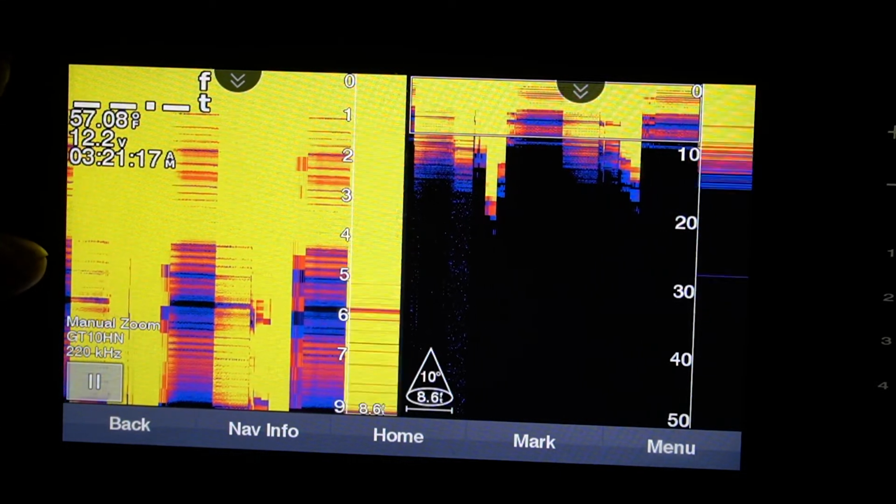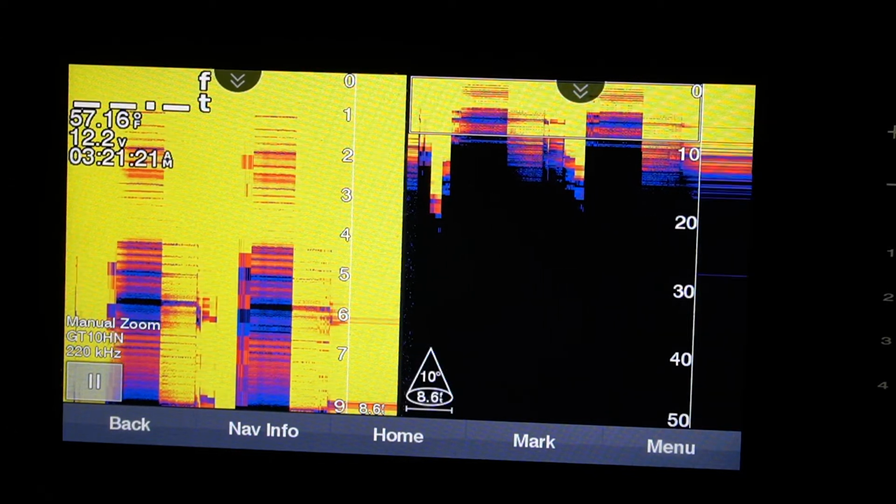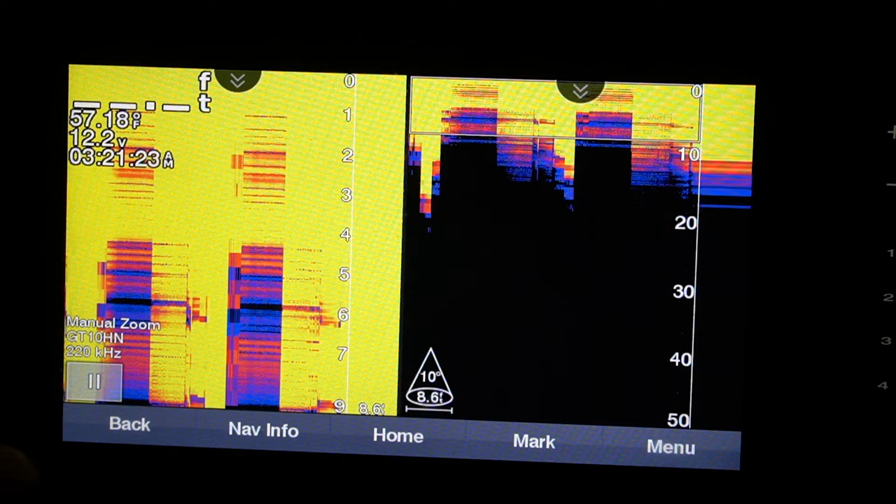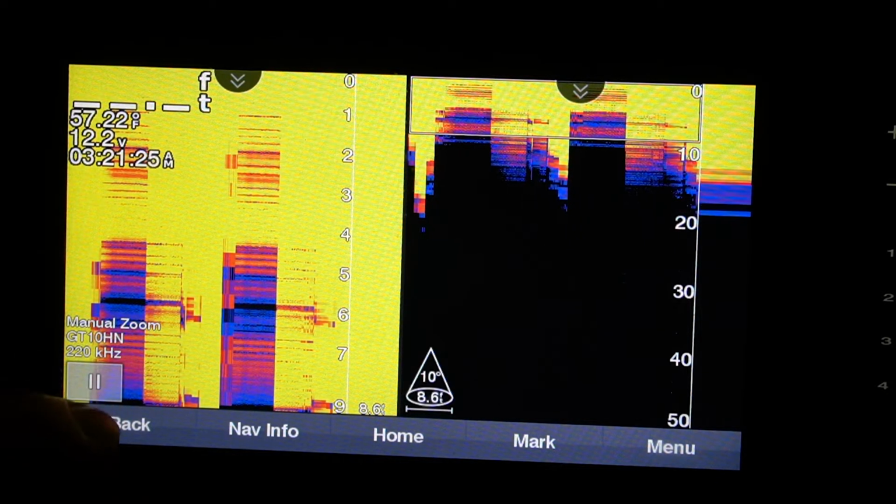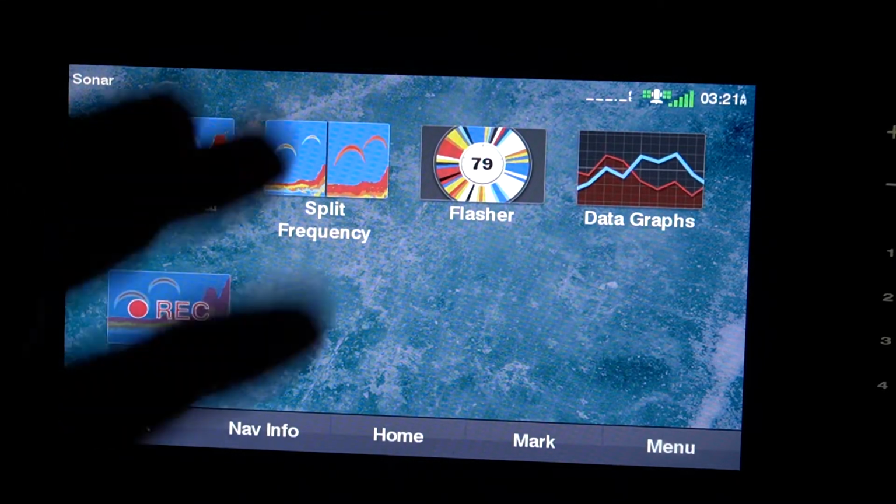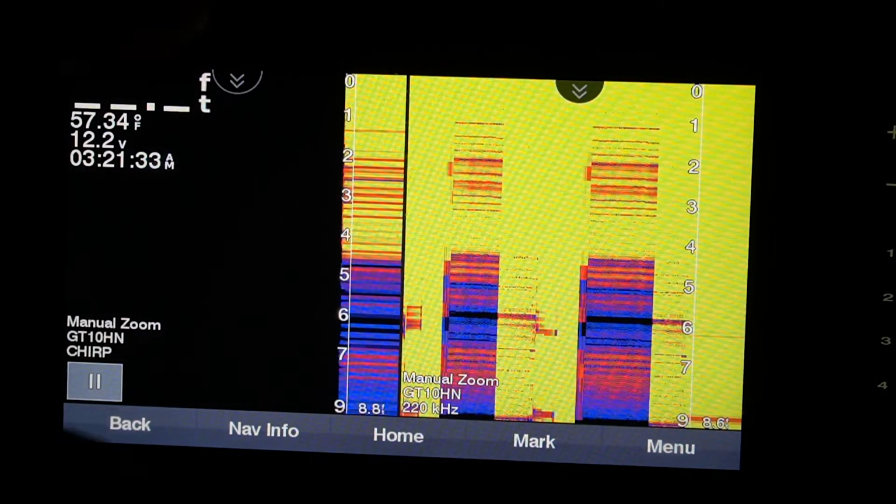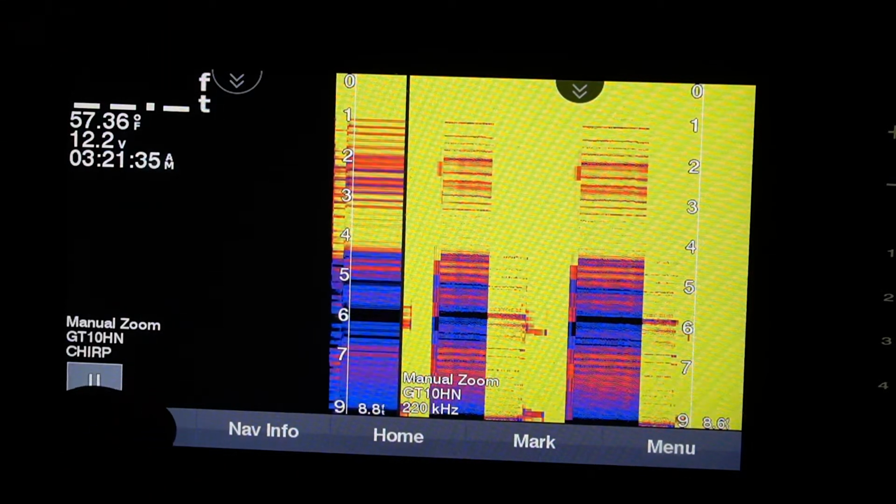But this is really helpful if you're just looking to move around, locate fish, and depths, so you don't have to keep moving that Panoptix. All right, so amongst this right here, the sonar, you can split the frequency. I don't use this at all, but you can have that option.